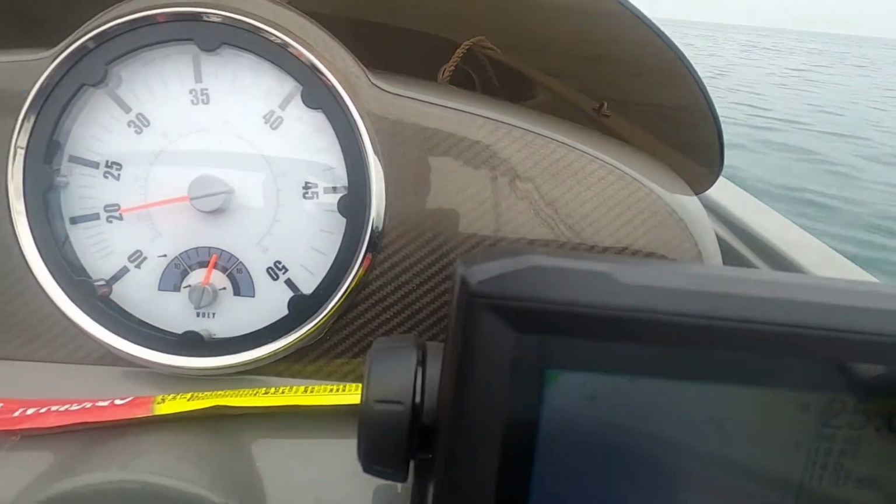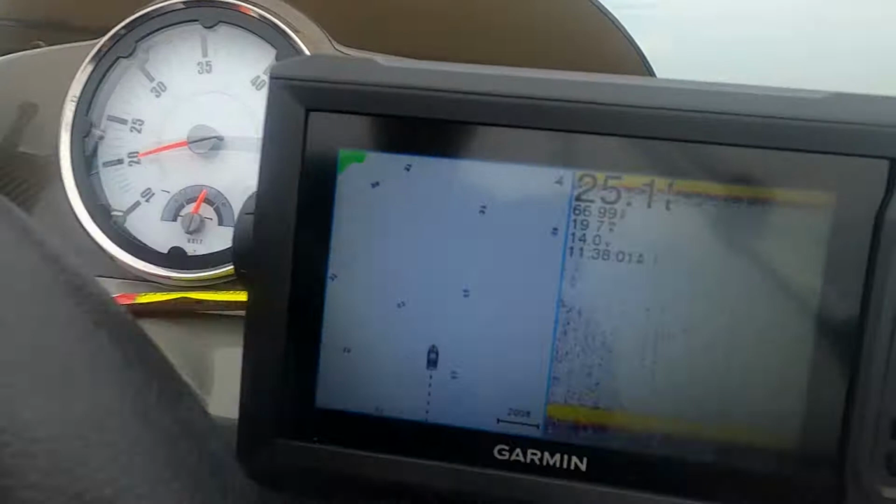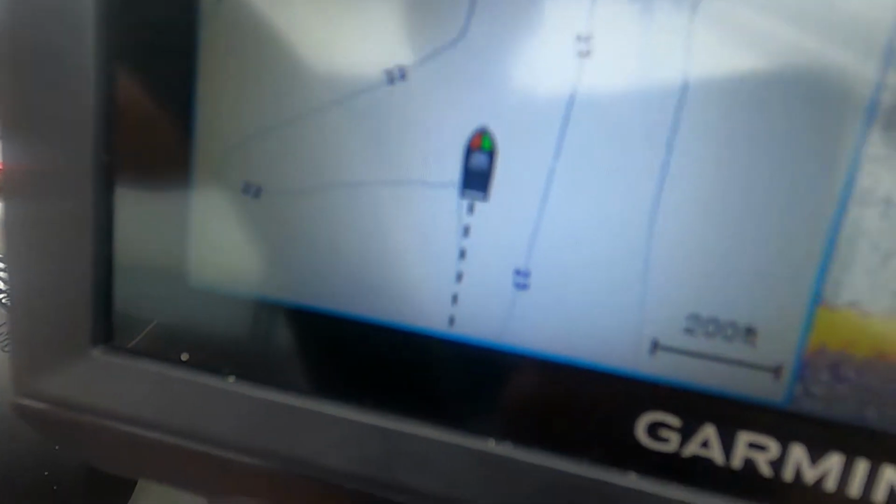25 feet of water. There's all the lines, the wave lines. And if you get lost going out, you got your track right there. All you have to do is come in reverse and follow that, and that'll get you right back in.